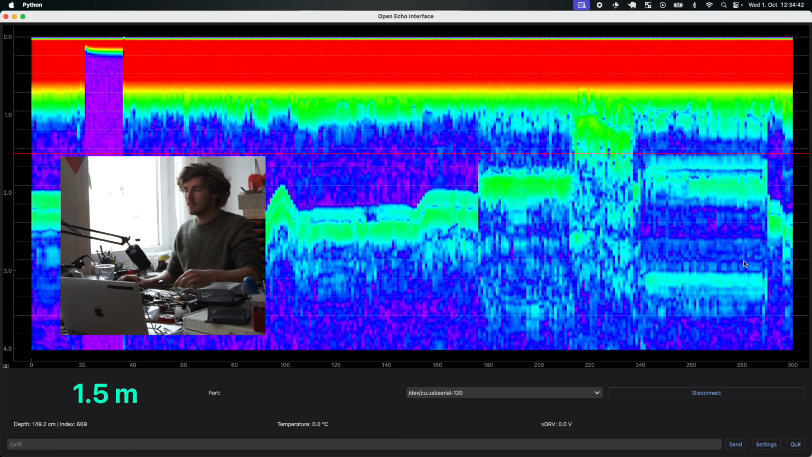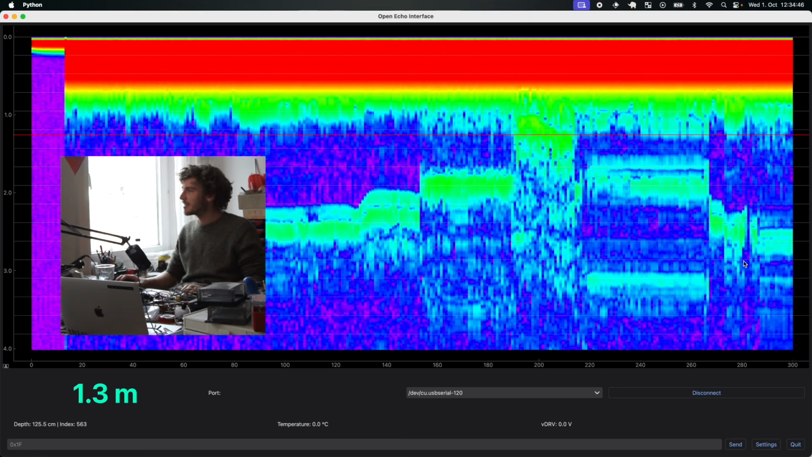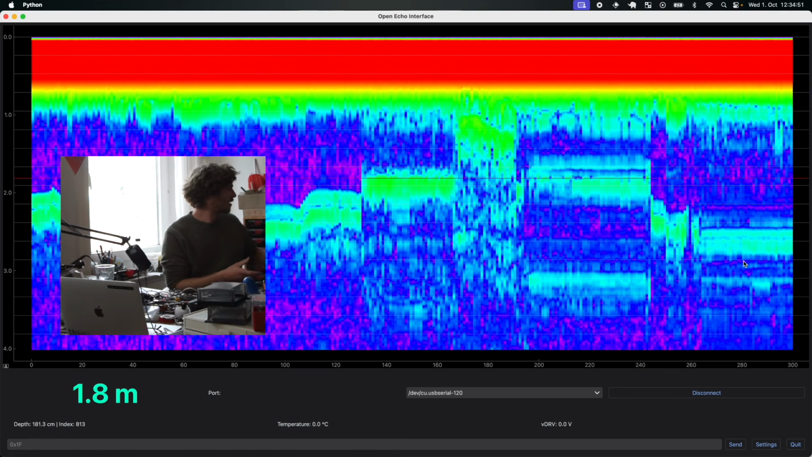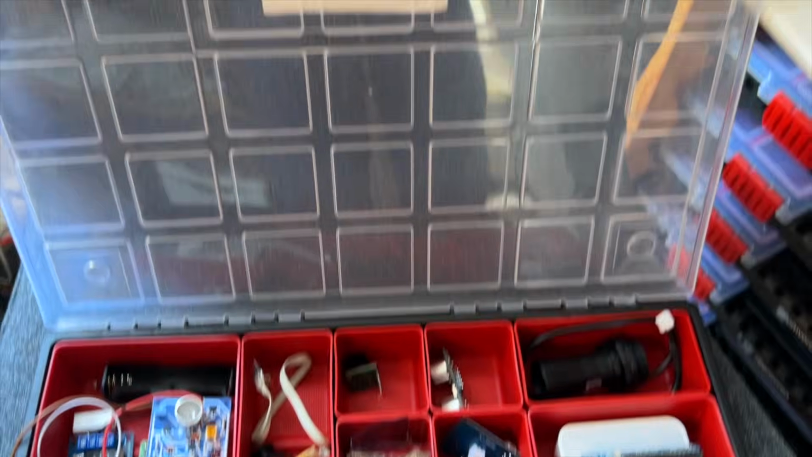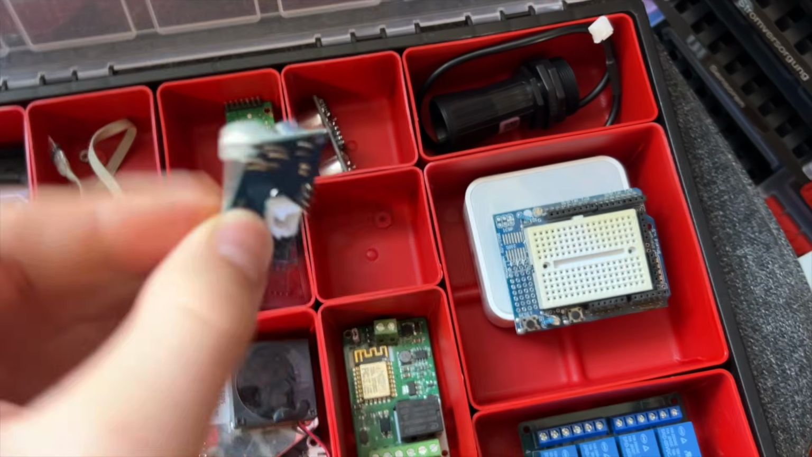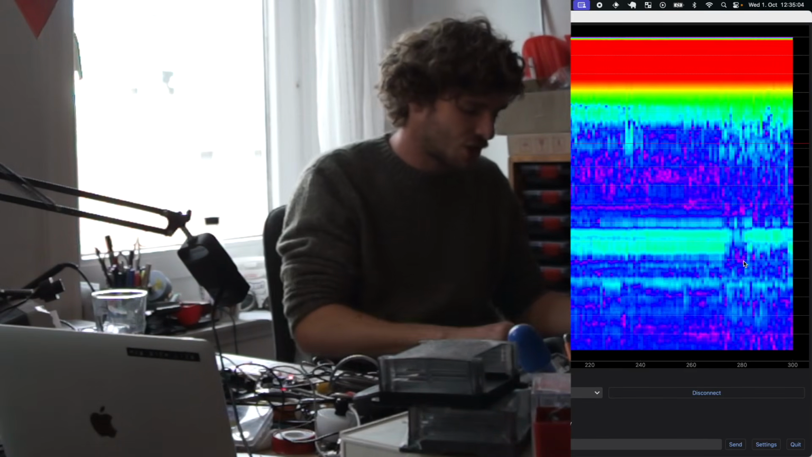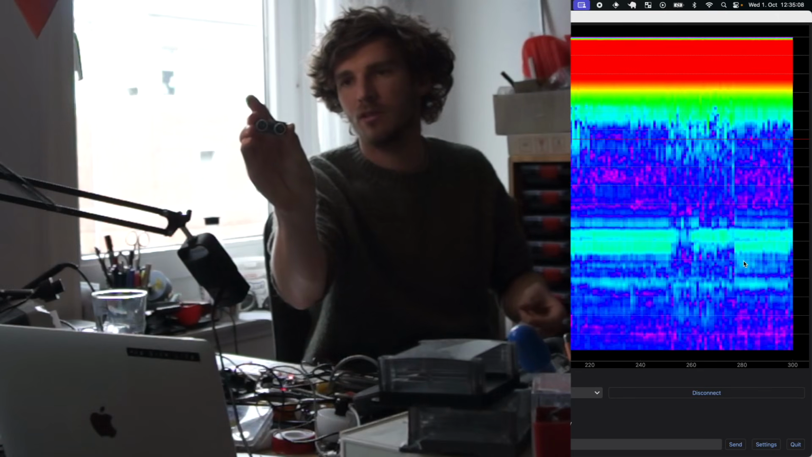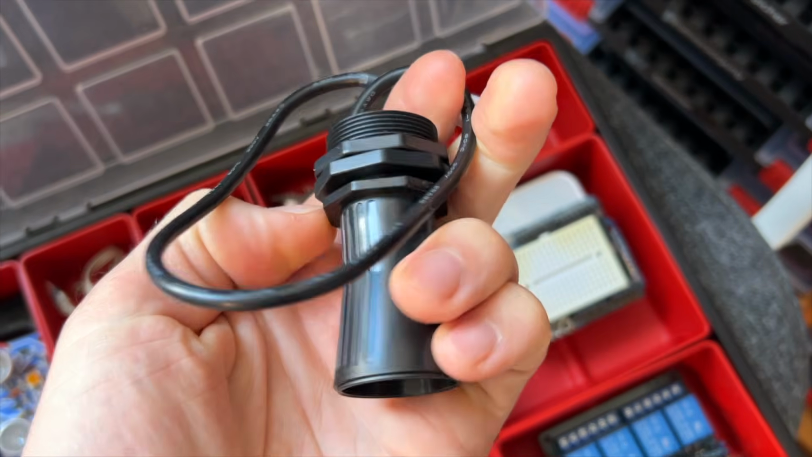And yes, you can buy ultrasonic chips or ultrasonic boards for just a few bucks. For example, this one is like 20 euros or something. This one is 2 euros or something. This is also where I got the 40 kilohertz transducer from. These are very cheap, but this one is, I think, a 20 kilohertz transducer type. This one has a digital data output, also very cool.